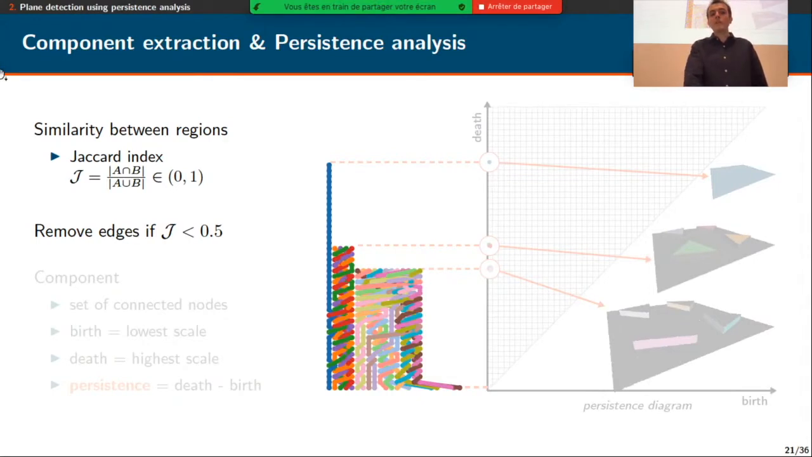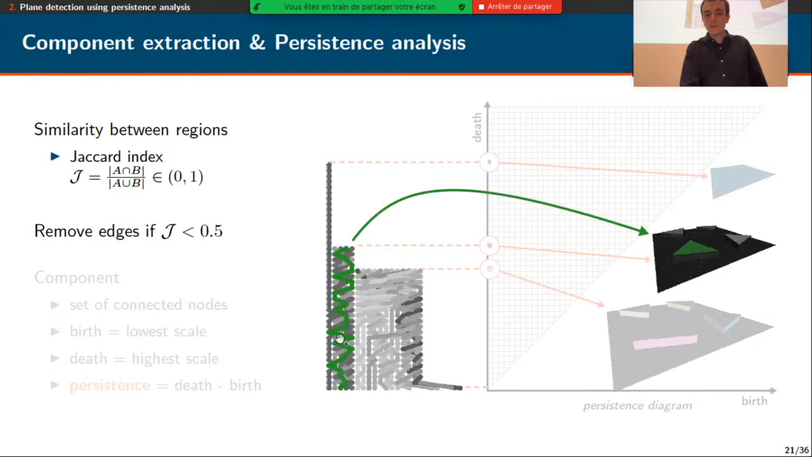We then remove the edges if this Jaccard index is below 0.5, and we obtain this more structured graph, where colors now have a precise meaning. Each connected component of this graph has its own color. So if we take, for instance, this green connected component here, and if we take the union of all of these regions, we obtain this planar shape on the point cloud.